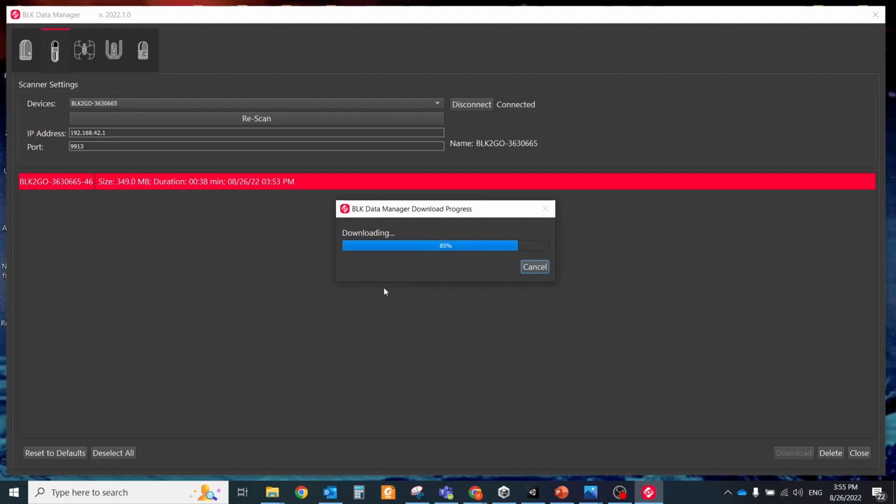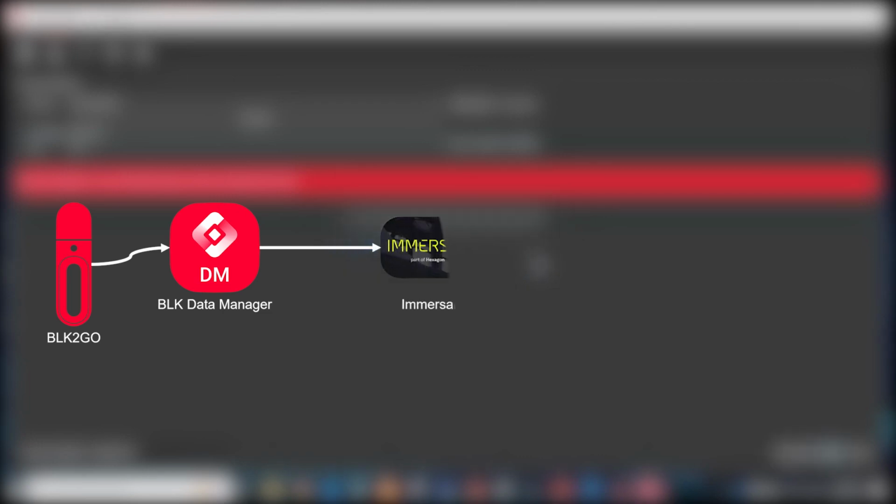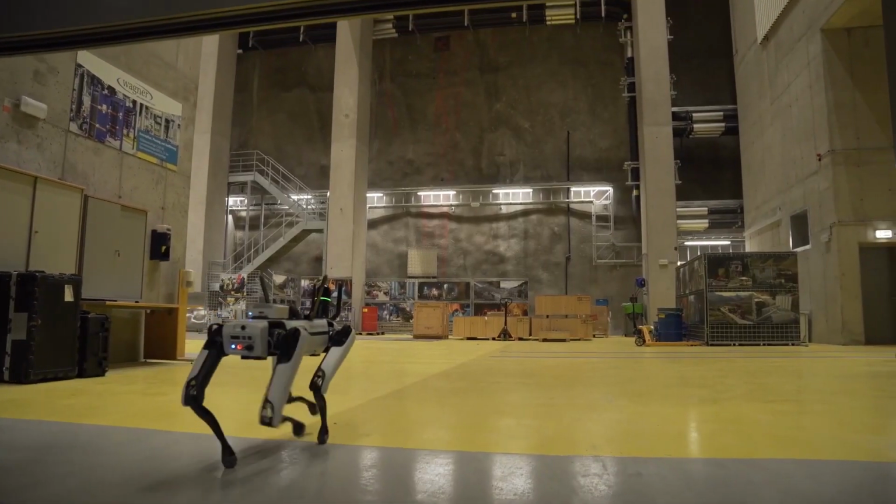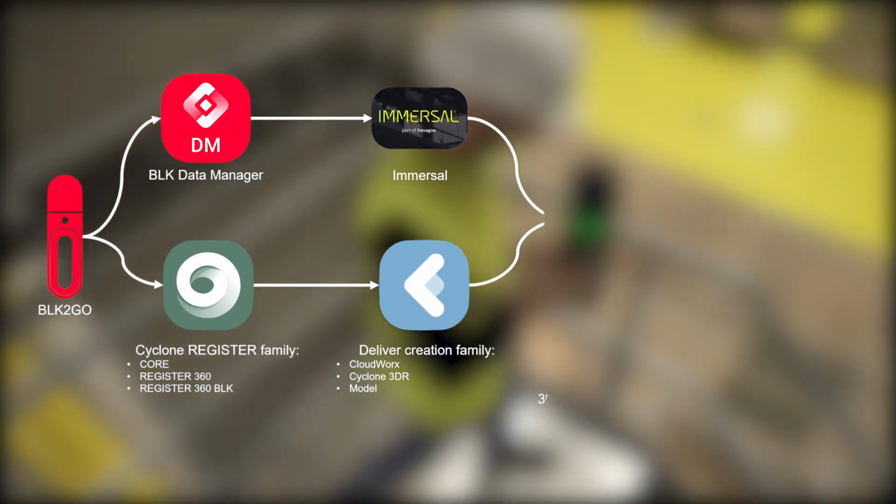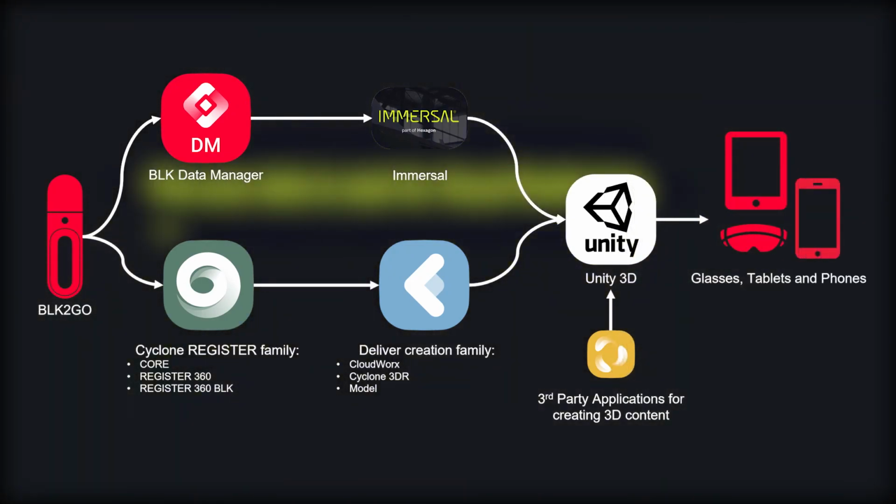So if you already have some object that you want to add to your scene, you could use this workflow. Download data from BLK Data Manager, import it into the Immersal portal, use the map created by the Immersal portal and any other 3D object created in other software in Unity 3D for creating a mobile application. Install the mobile application to your phone or tablet to use the AR. But if you want to use the point cloud from BLK2GO to create some content that should be placed into your scene, then you should prepare the data in Register family software and bring all files to Cyclone 3D or CADs to extract the required materials. I will show you the second scenario with creating some 3D content which could be used in your scene.